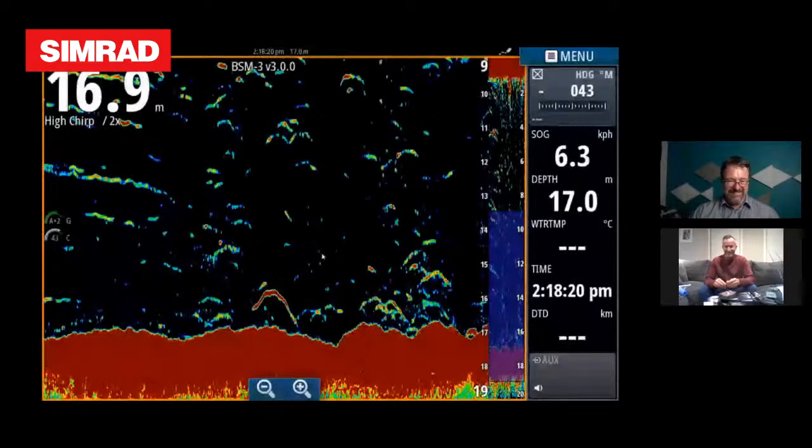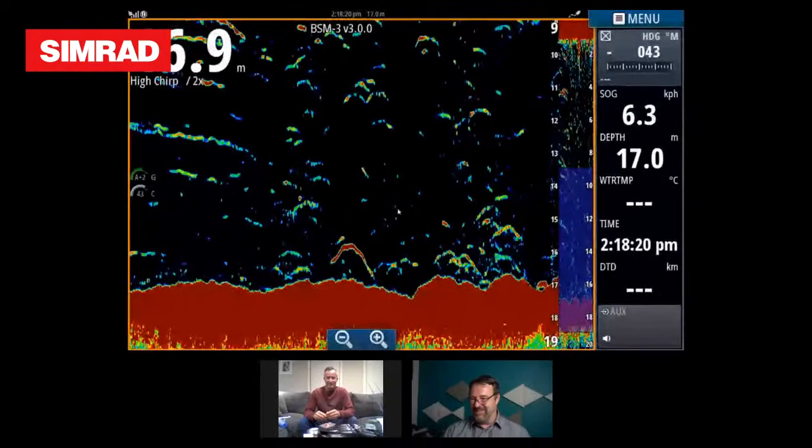Let's have another screenshot, mate. So this one excites me. Look at that. There you go. So that's 200 kilohertz. That's not high chirp. That's actually an older screenshot, that one, but that's 200 kilohertz, and there's a lot going on here. And you'll see how well the 200 is actually defining everything that's going on there.